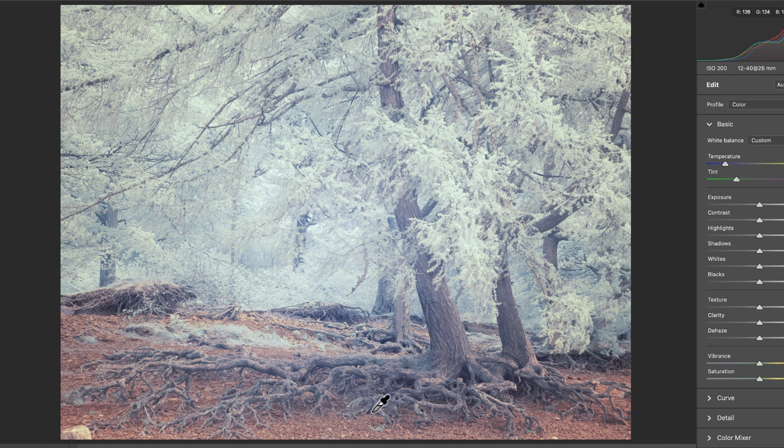other areas. When I click on the ground, it sends the leaves and tree trunks a blue-green colour. When I click on the foliage, it neutralises that, but sends the trees and ground red. Then if I sample the tree trunk, it neutralises that, which creates a colour in the leaves and on the ground. This is probably the look that I like best with this image, so I'll work with that.